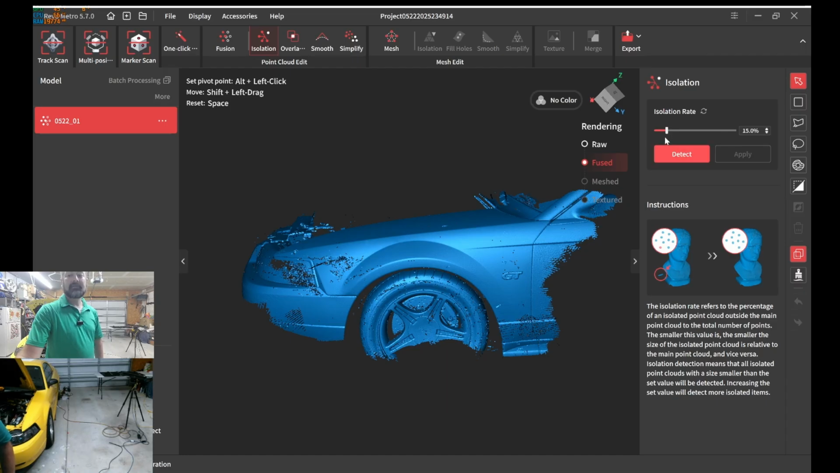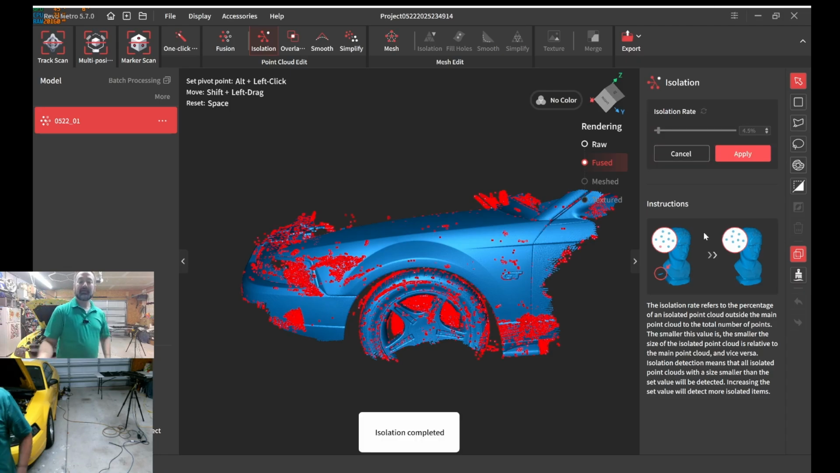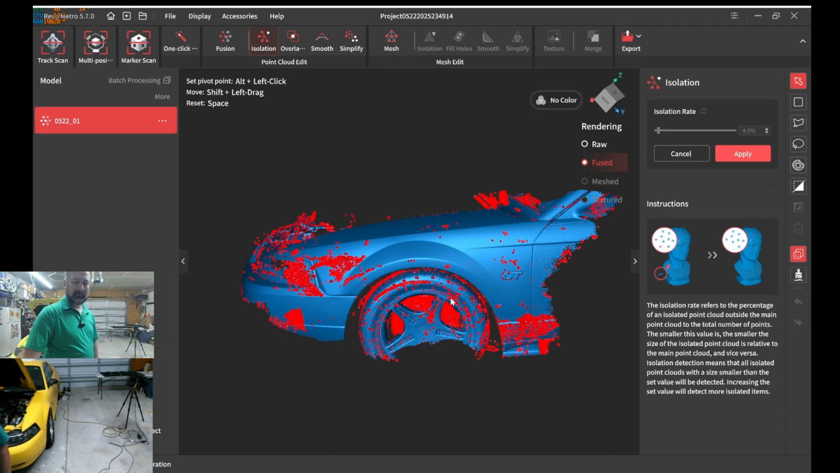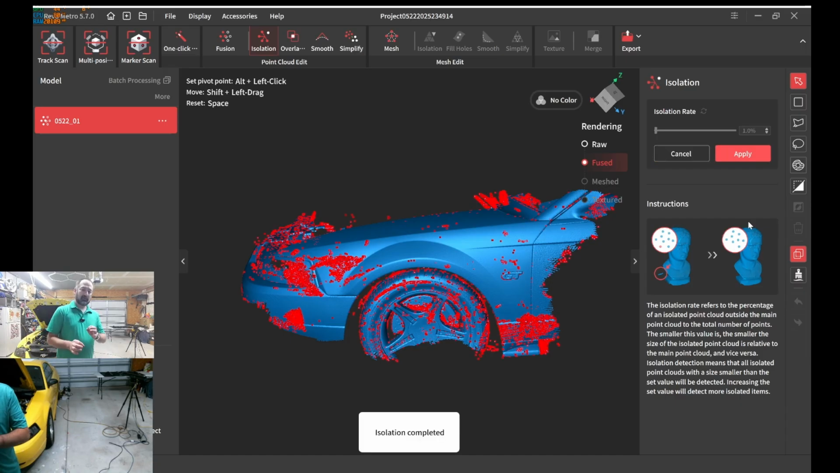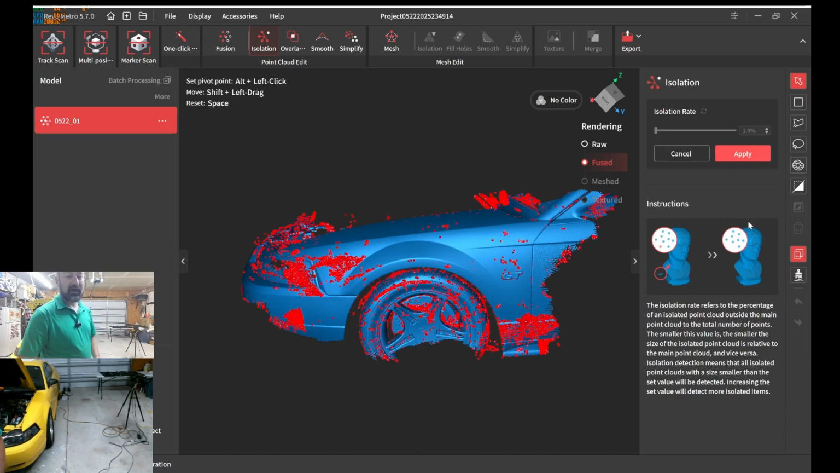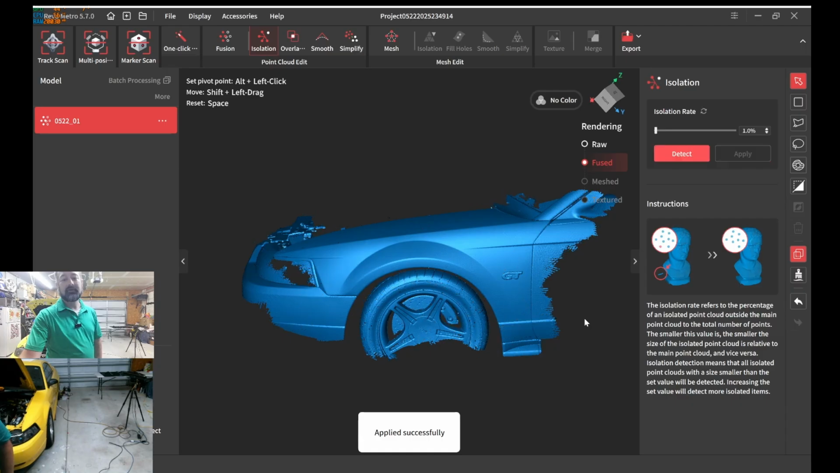I'm not going to use 15% because I'm afraid it's going to recognize that tire and pull that out. So let's just use, yeah, that sounds good. Hopefully it just gathers the really small stuff. Boom, like that. See, this is what I was worried about. It picked up the caliper. I can't accept that, but I'm going to try to go a little bit smaller because I'd really like to see what that caliper looks like. We're going to do 1%. So detect it again. All right, I can live with that. Let's go ahead and remove that.